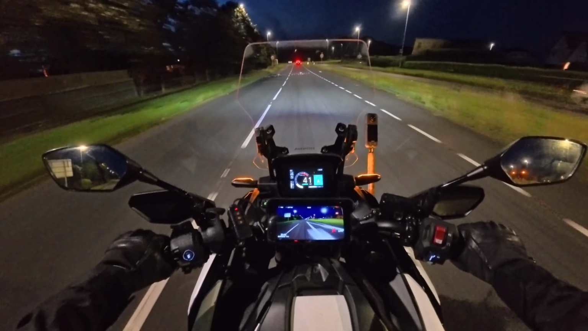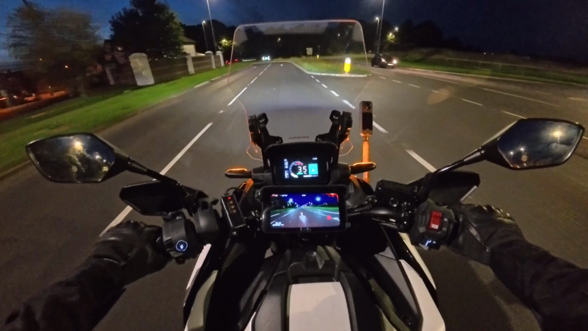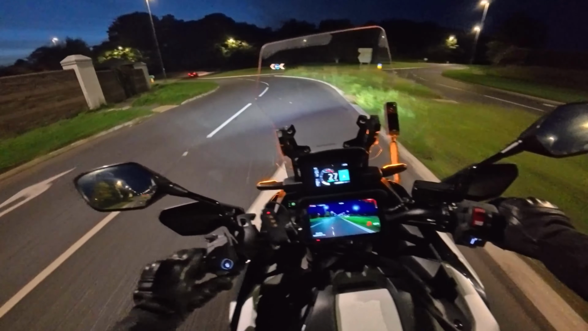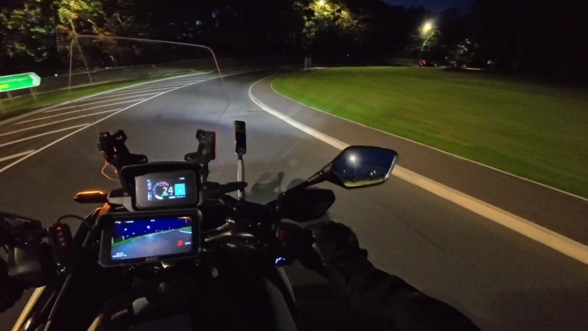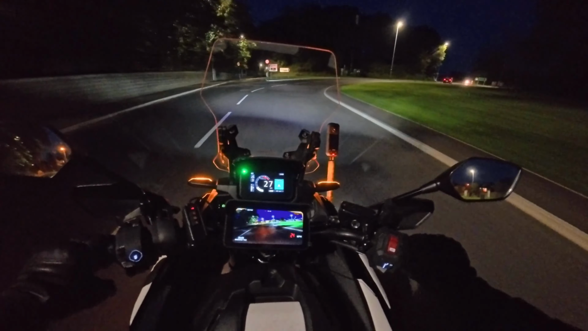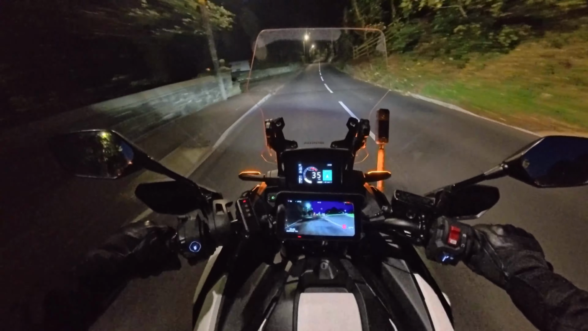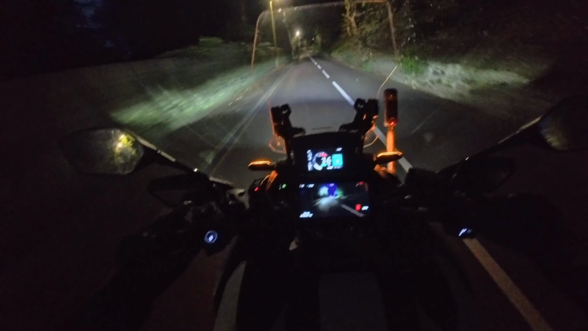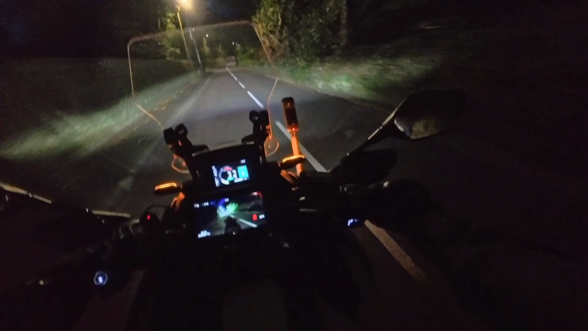Hopefully you'll be able to pick this up on the camera footage. I don't know if this road has street lights all the way down. If it doesn't, I will. So I'm flashing there my main beam, which doesn't make much difference because there are street lights down this road, but you can clearly see the flash.